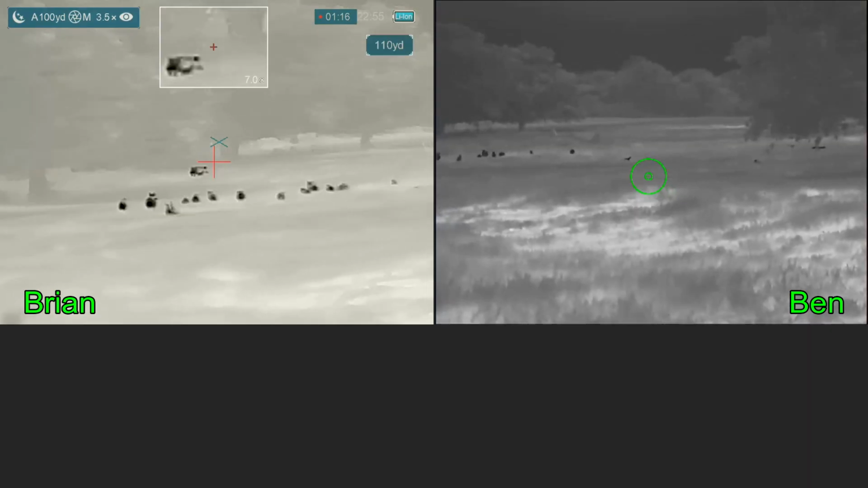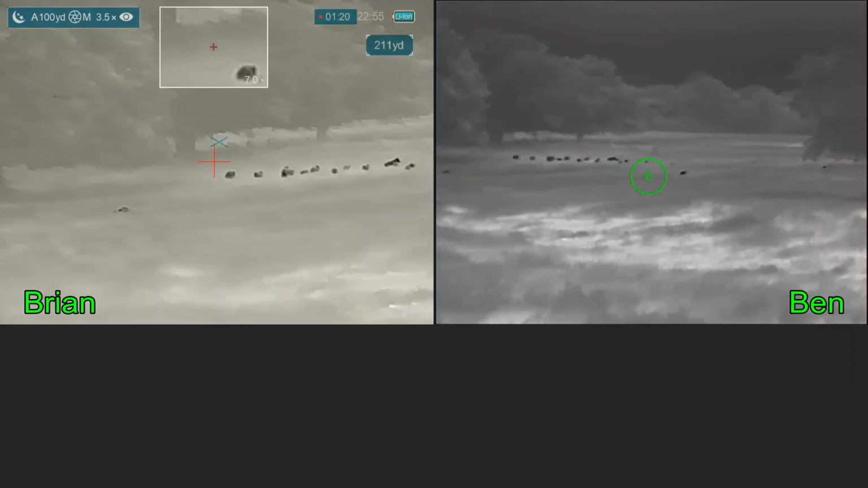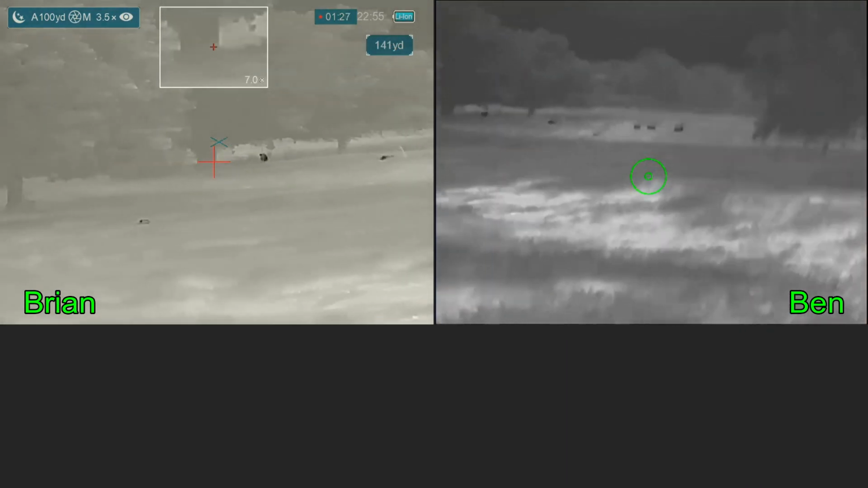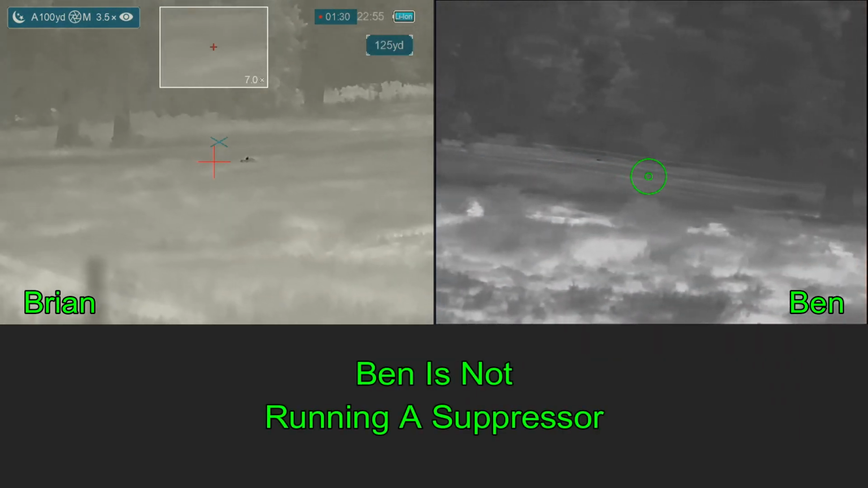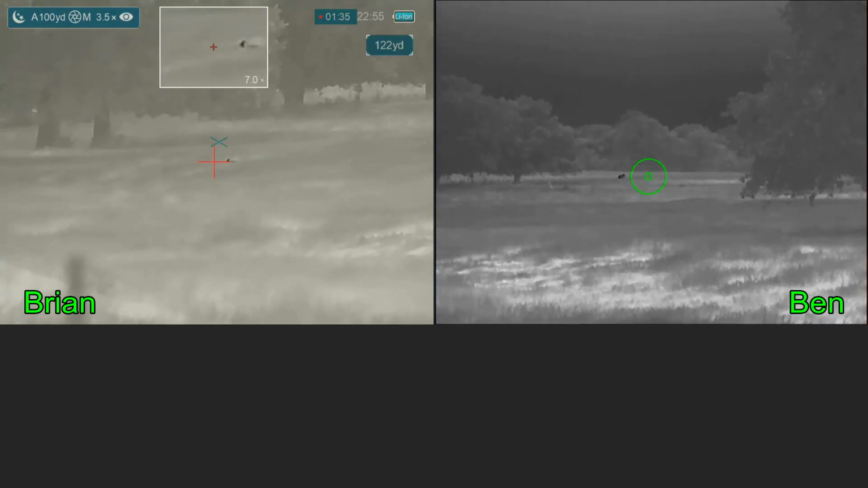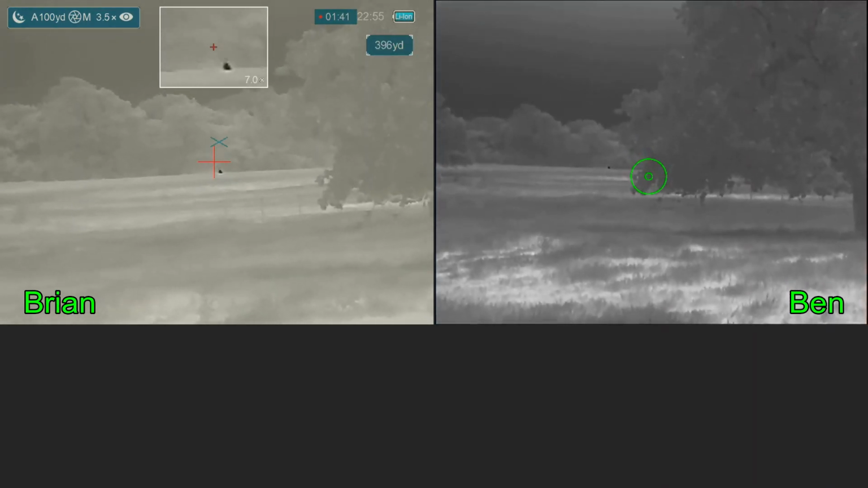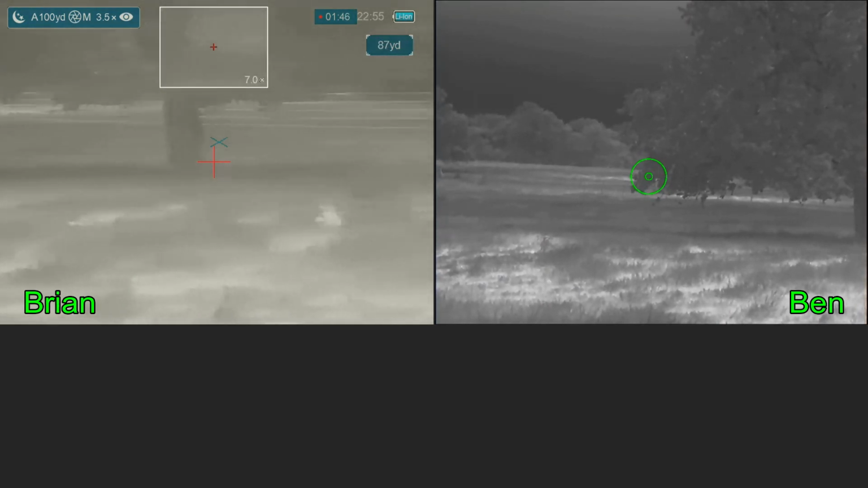I drop a second hog. I may have connected with the boar. Ben makes the connection. That makes a big boom. And I'm shooting just over the top. There we go. There you go. Of that hog. Finally got it finished off, and we take one last shot. Ooh, almost. And they're in the dirt.